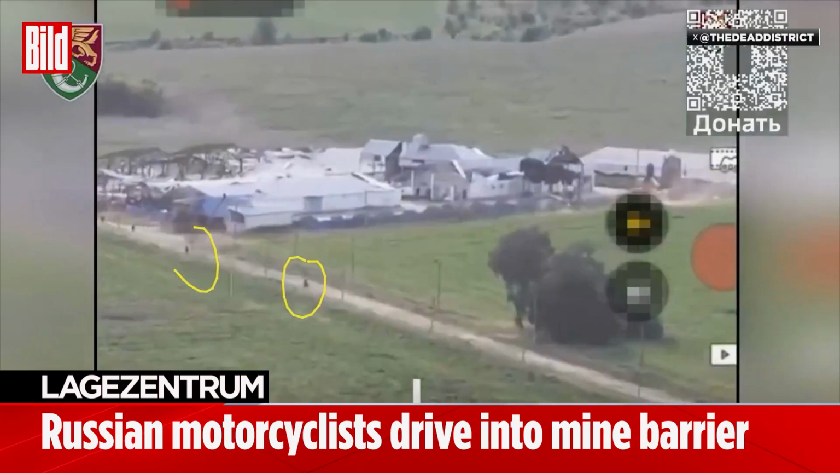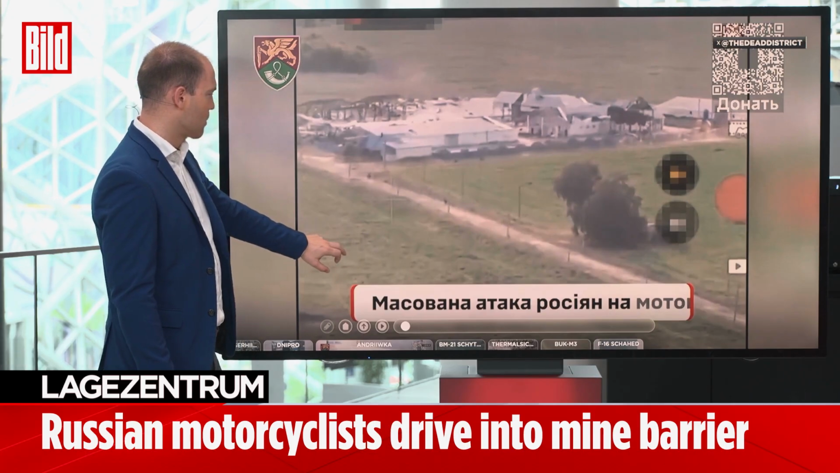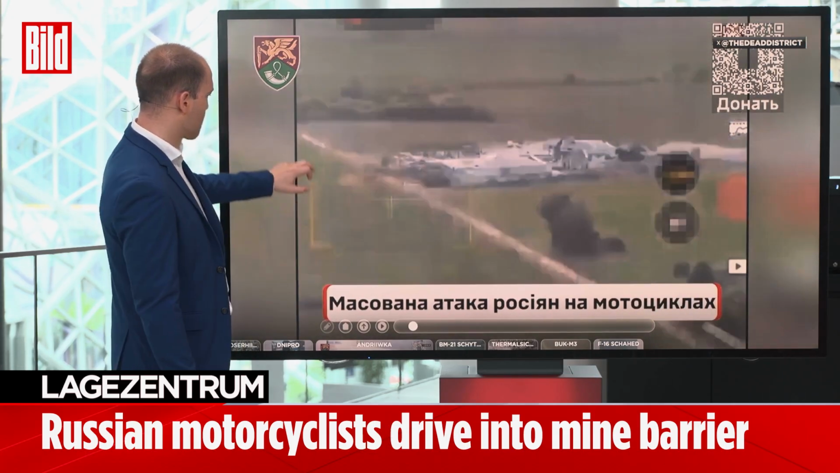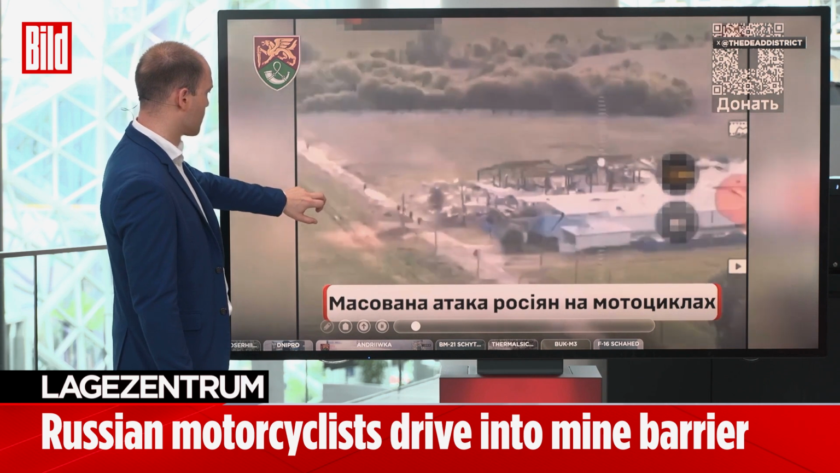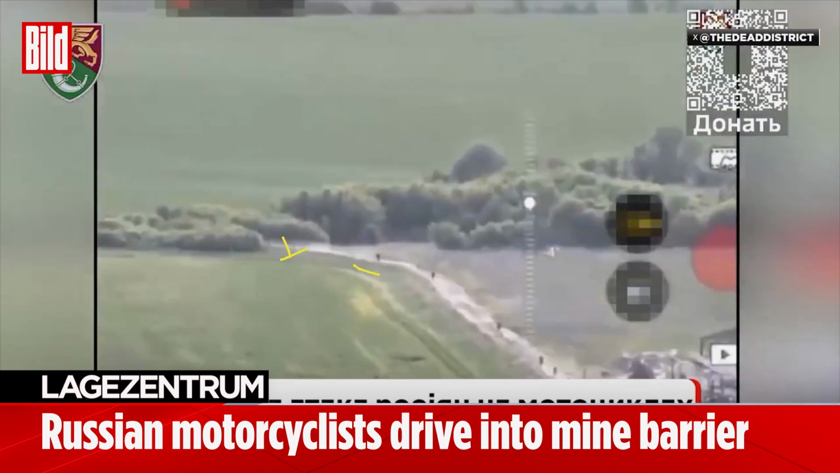Here we see them. These are the motorcycles that are now supposed to move from Oleksivka along the only road to Andriivka to retake this location. However, the Russians' most significant problem is that they were already spotted while on their way. Here we see how many there are. It continues to the left. I hope it's visible now. Exactly. So there are more and more. At least 8 motorcycles riding in a line, heading towards the neighboring town.